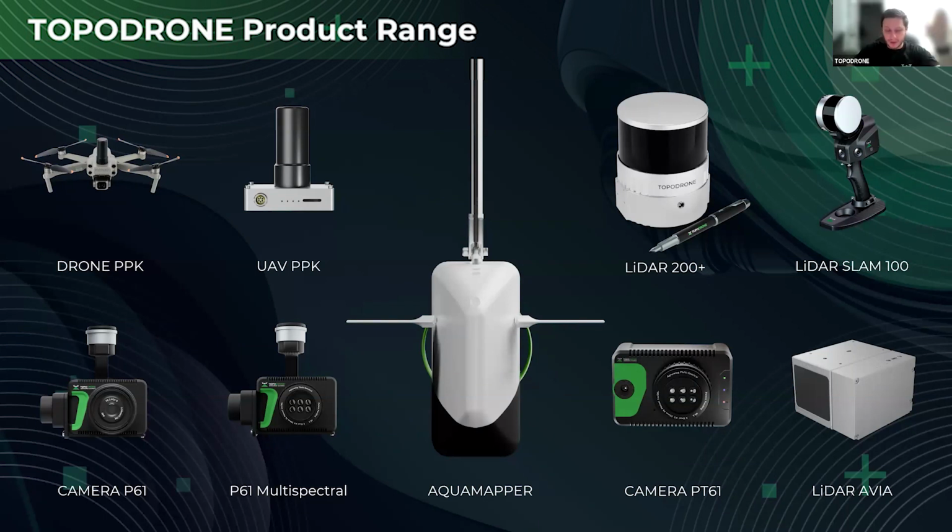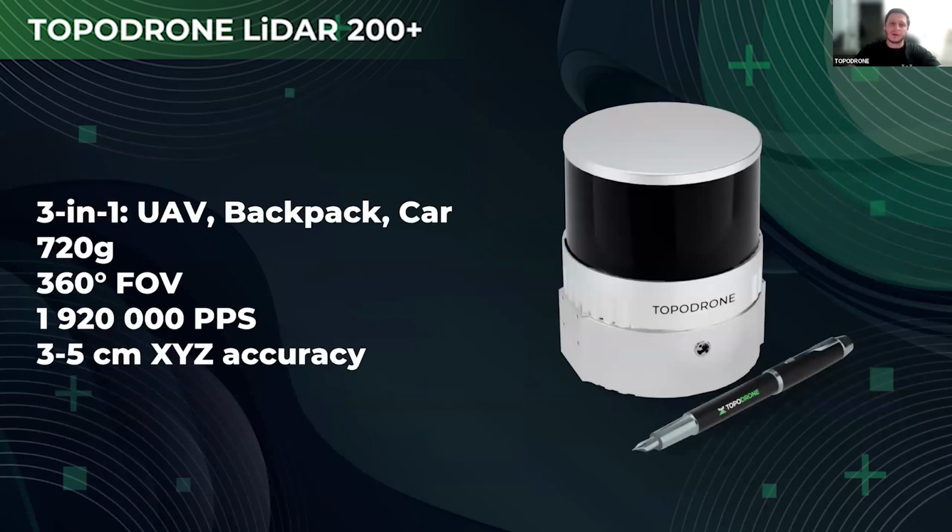Okay, I will begin. Hi, everybody. Let's start today's webinar, the affordable accuracy for the VTOL solutions. Let's proceed to the more detailed overview of the TOPODRONE equipment, which is compatible with the VTOL solutions of INNOTECH drones. So first of all, LiDAR 200 plus.